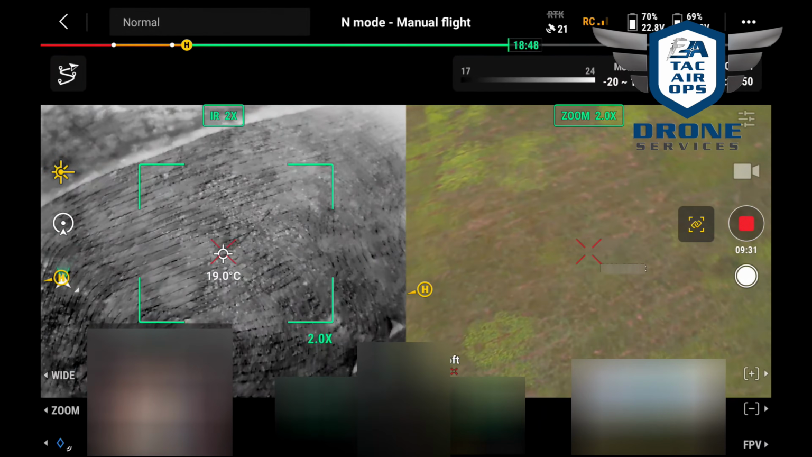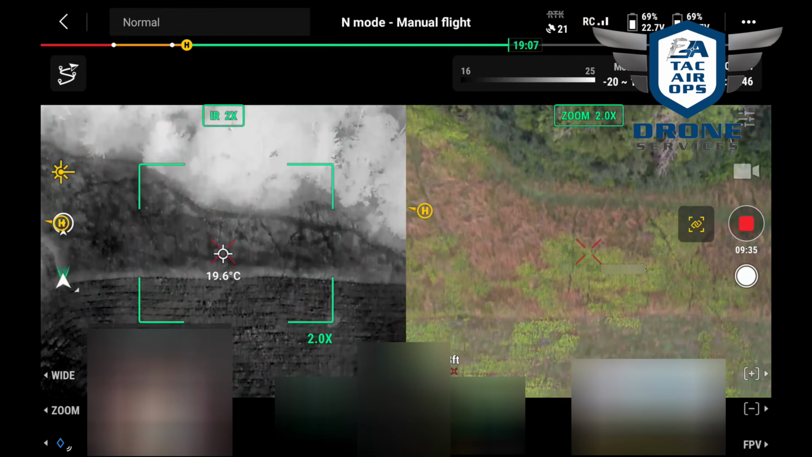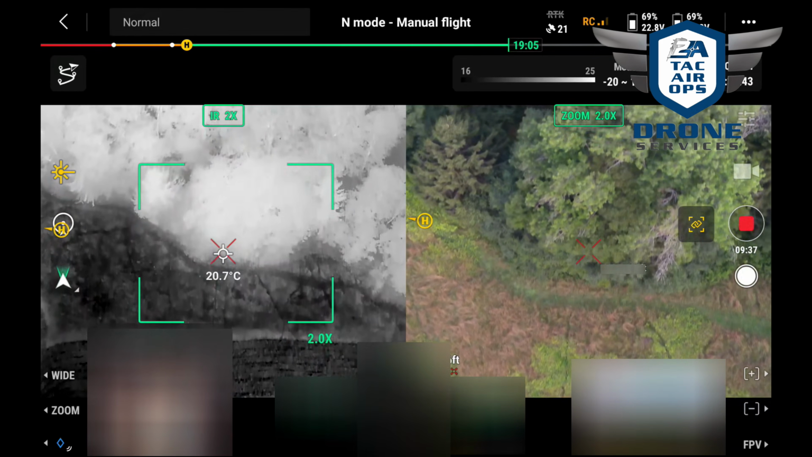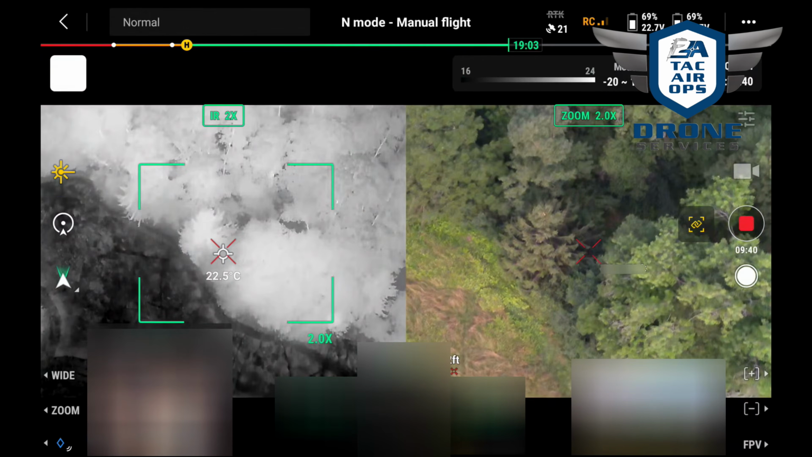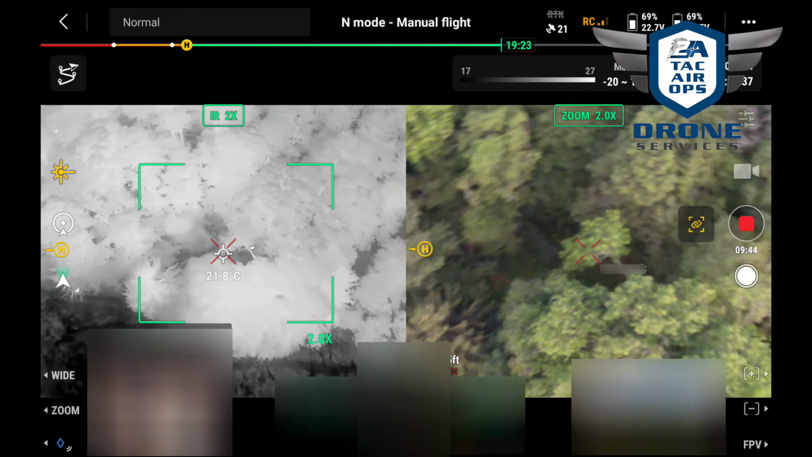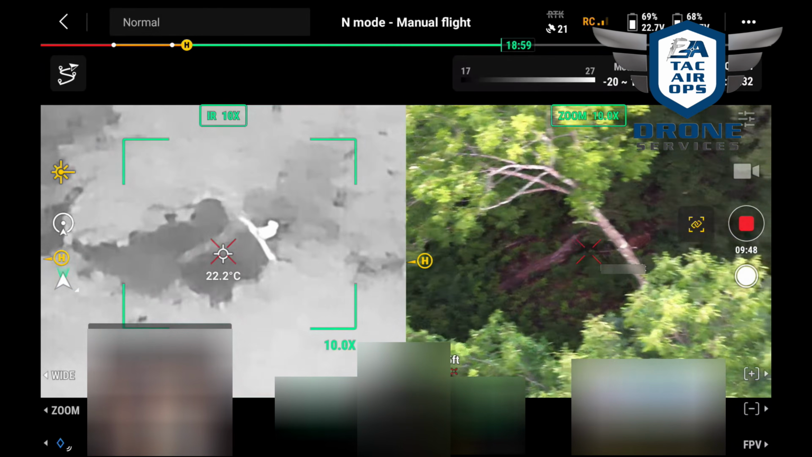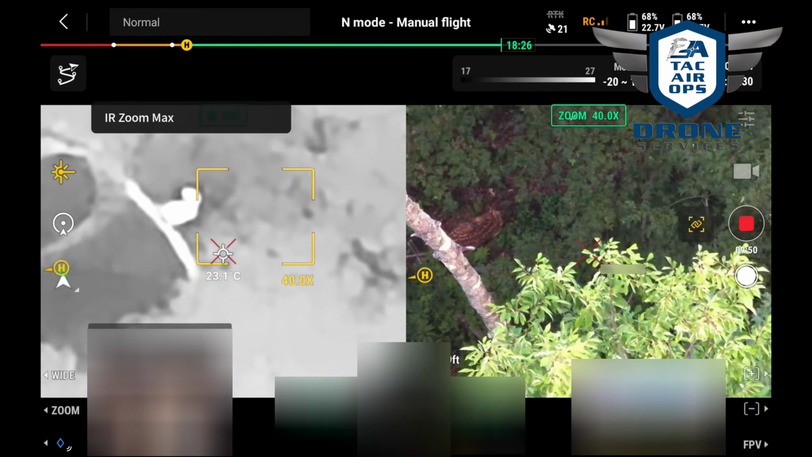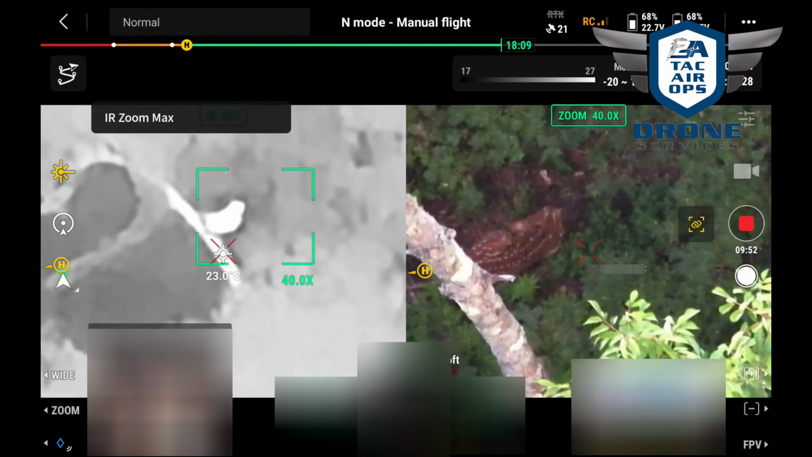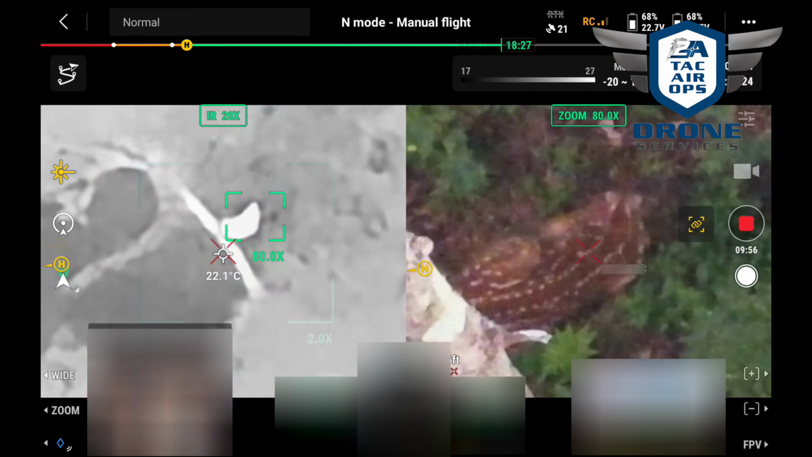So on this particular day, we had full overcast. We started the search for a missing dog at 5 a.m. And I'm going to walk you through a number of wildlife we found, many under very thick canopy. So you can see that one little tiny thermal signature. And we come in, and what do you know? Just a beautiful little fawn laying there. Now this one wasn't very obscured, but wait till you see some of the ones coming up.